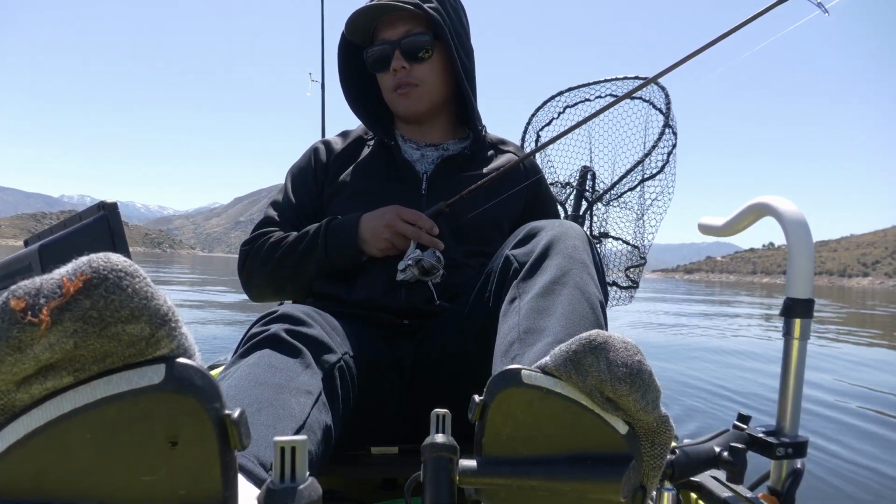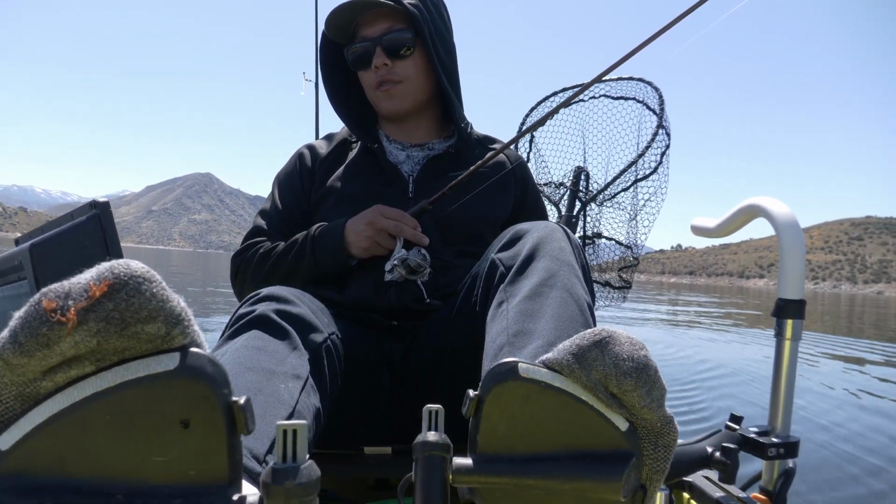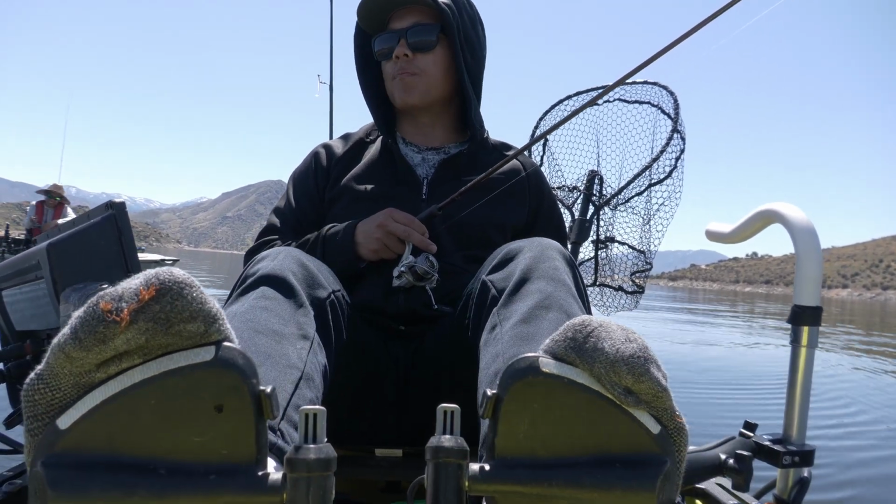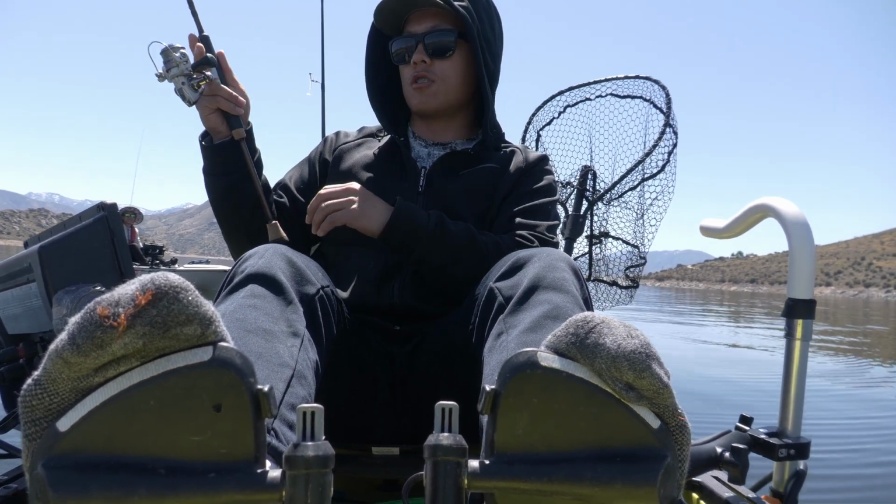Dude, I bet you the camera just sees their feet only. Nope. Huh? So I like to get about 25 to 30 feet. That way we don't get too close to them and spook them. And we're all targeting the same school, so we want to try to keep a good enough range where we don't cross each other's line too much.